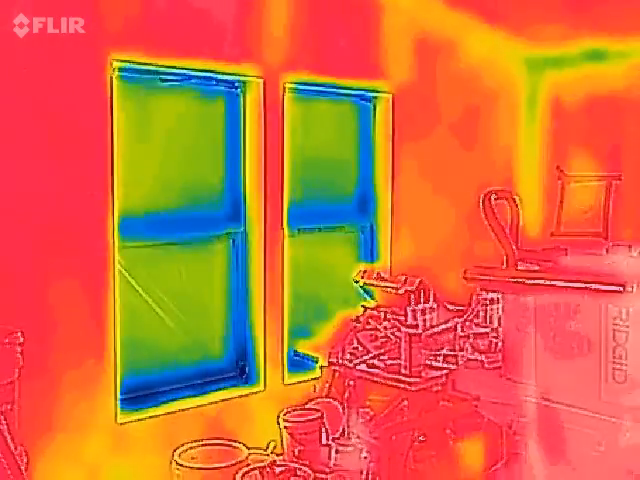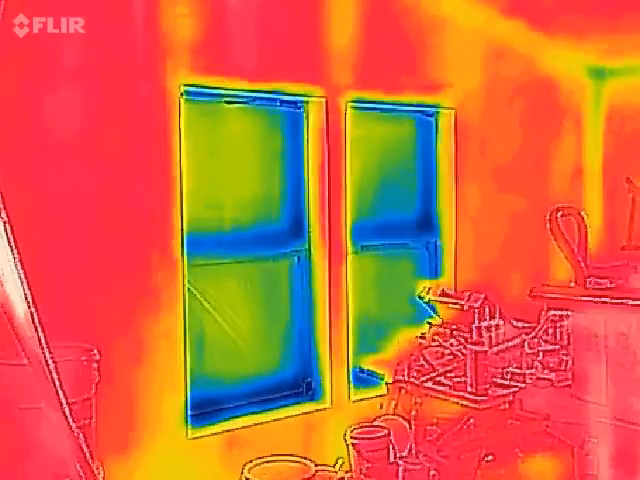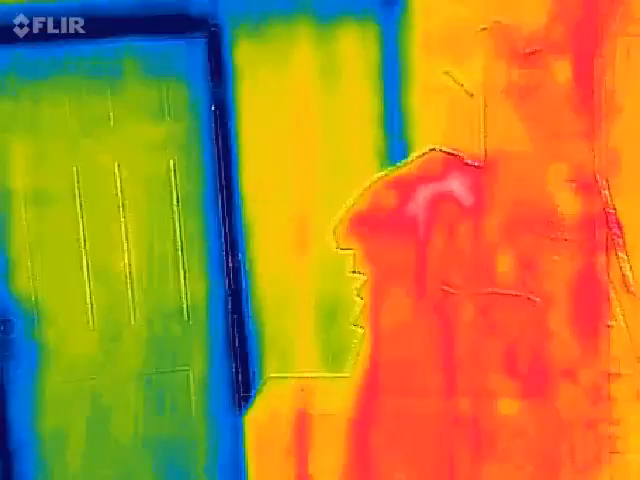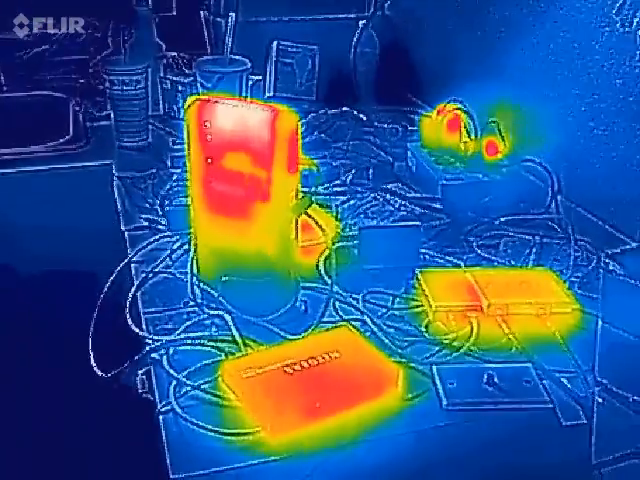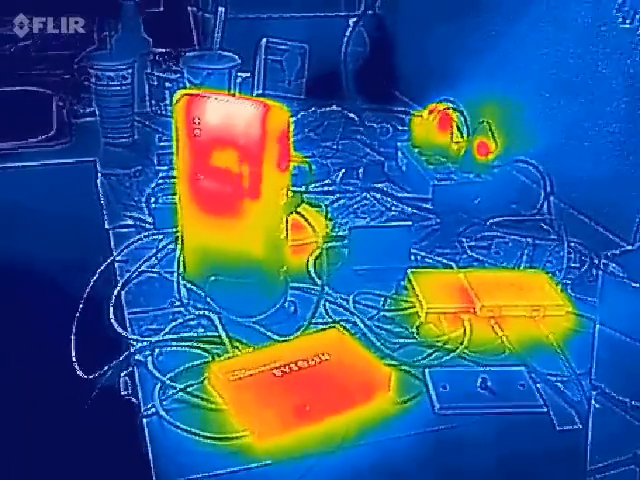It's too bad those windows are so cold. The glass is actually not bad. But the perimeter, the frames are cold. Now, I did some measurements last winter, if you look back at my old video, and vinyl's a lot better. Okay, here's all my internet stuff. It's pulling 20 watts, and that's what 20 watts looks like when it's not totally efficient. Wow.